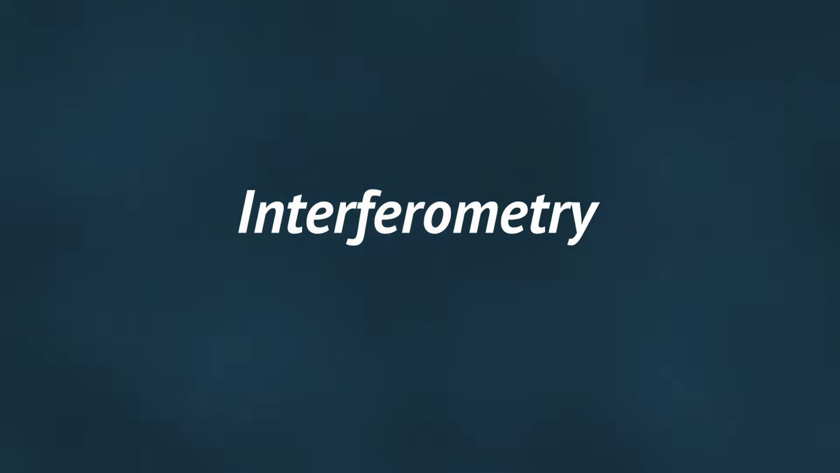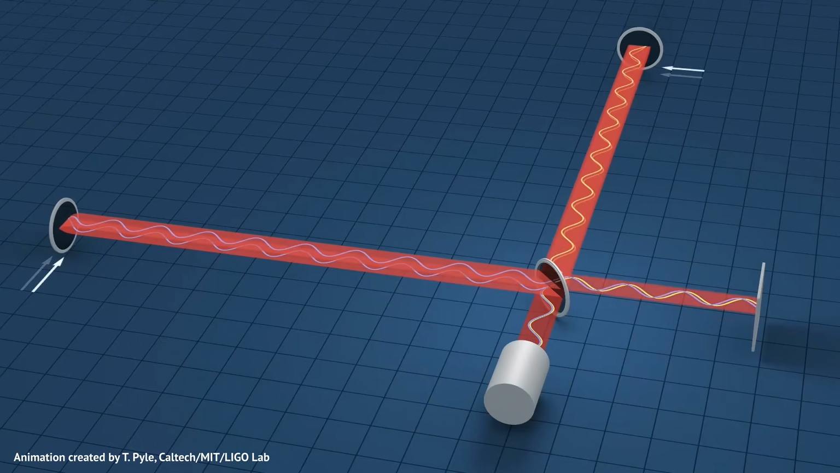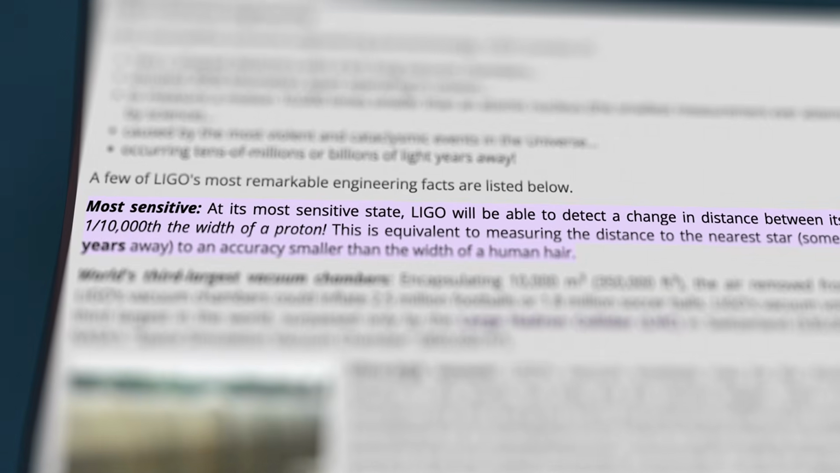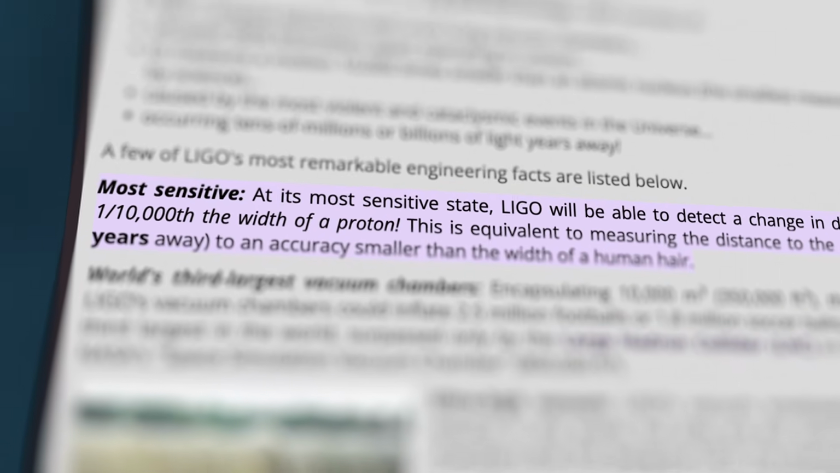In fact, this principle, called interferometry, is so precise, it's what LIGO used to measure gravitational waves. At its most precise, they could produce measurements down to 1/10,000th of a proton. That's just ridiculously small. In fact, it's the smallest measurement ever attempted by science. Ever.